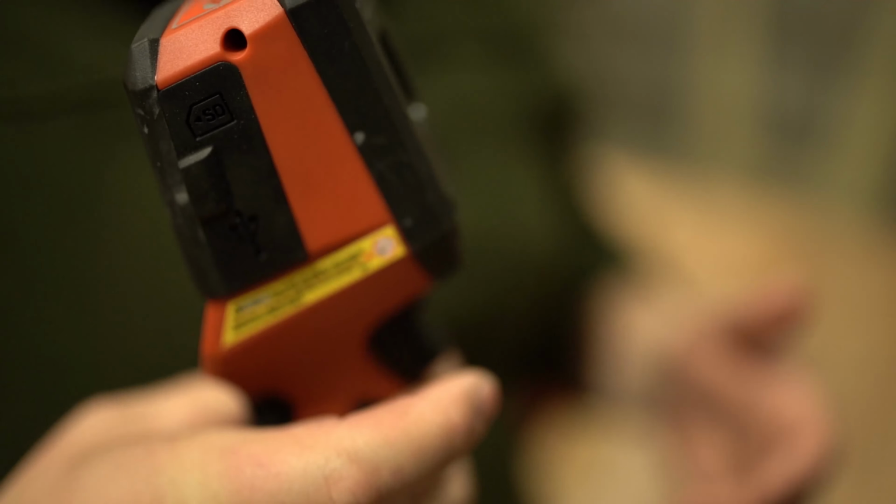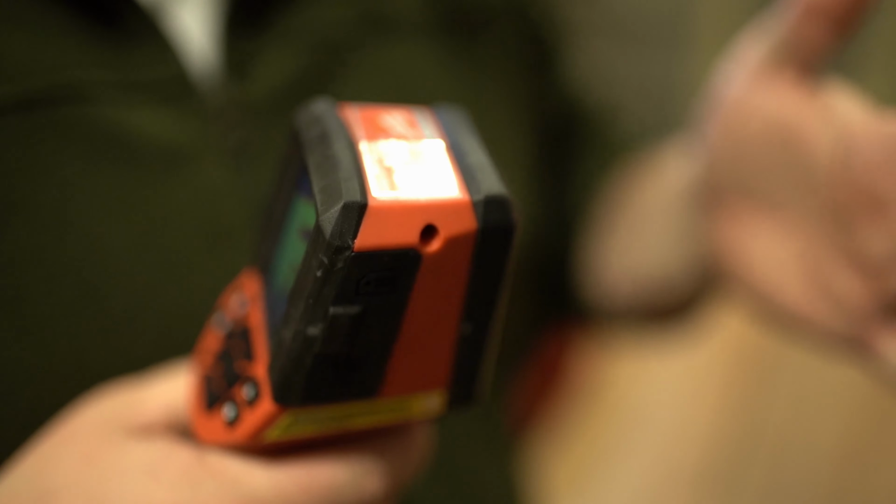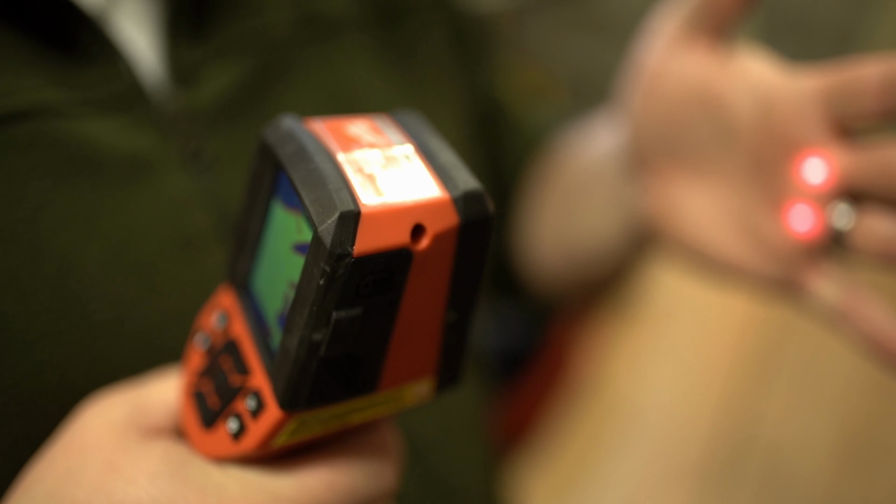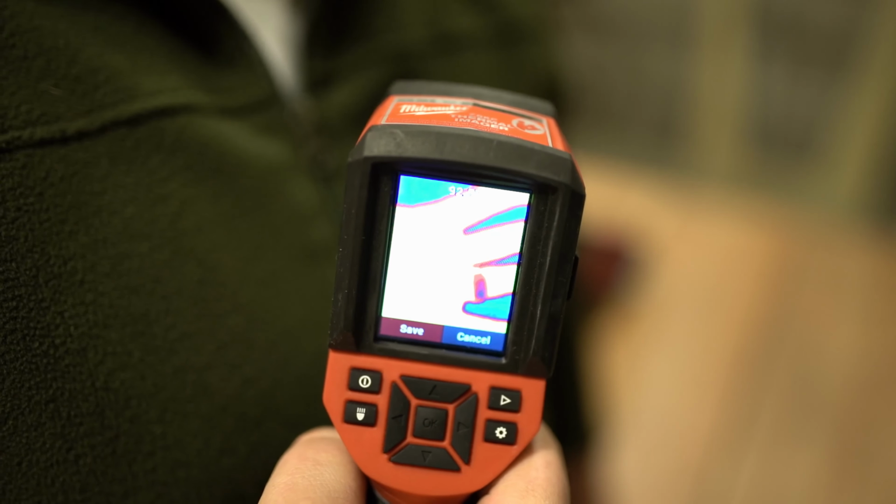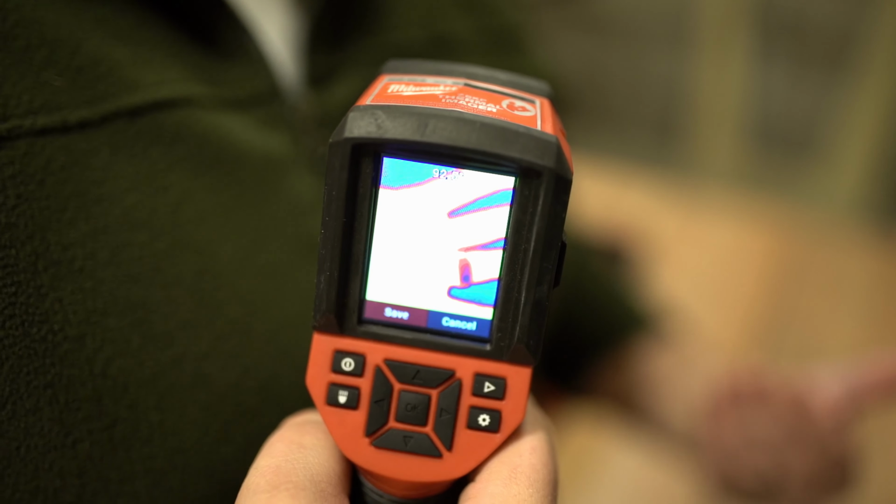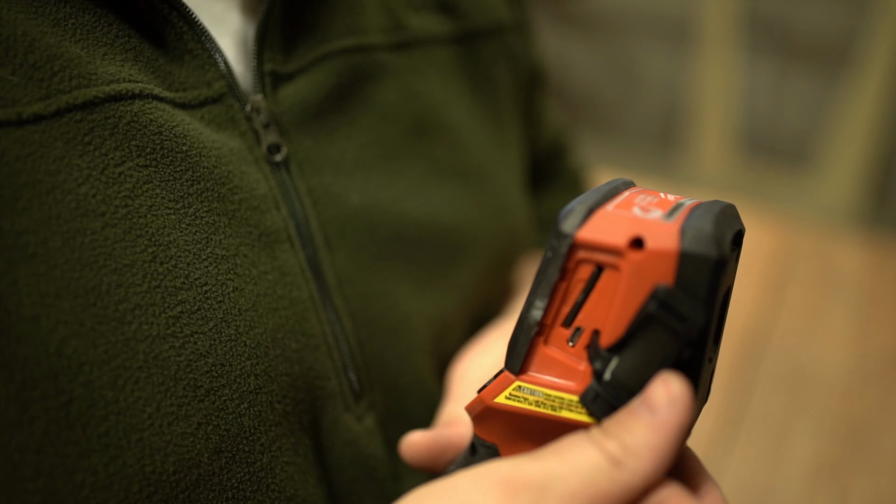The trigger on the front is how you actually take a picture. When you do that, it'll shine the laser out, if you've got your laser on, to show you where you're at. It'll ask you if you would like to save the image or discard it. If you save it, it'll save to the SD card if you've entered one in.